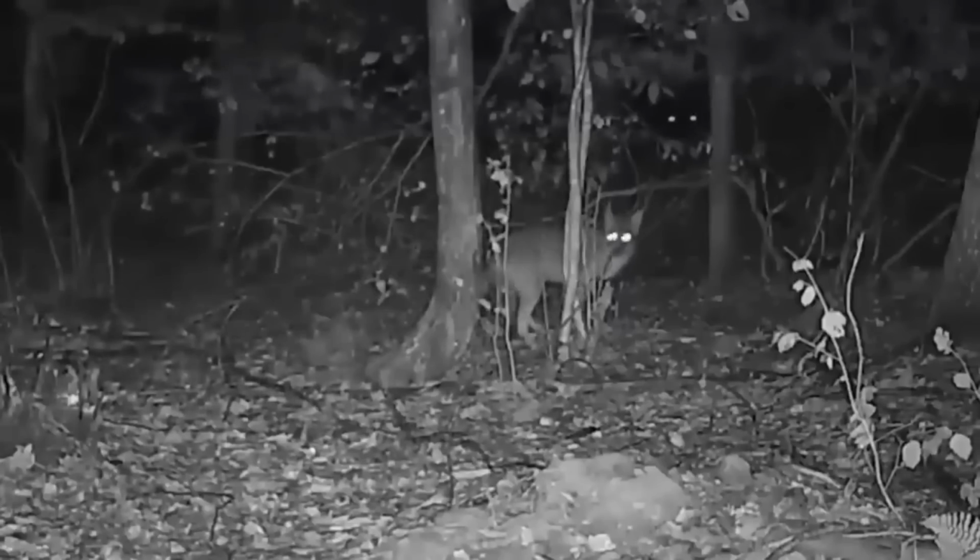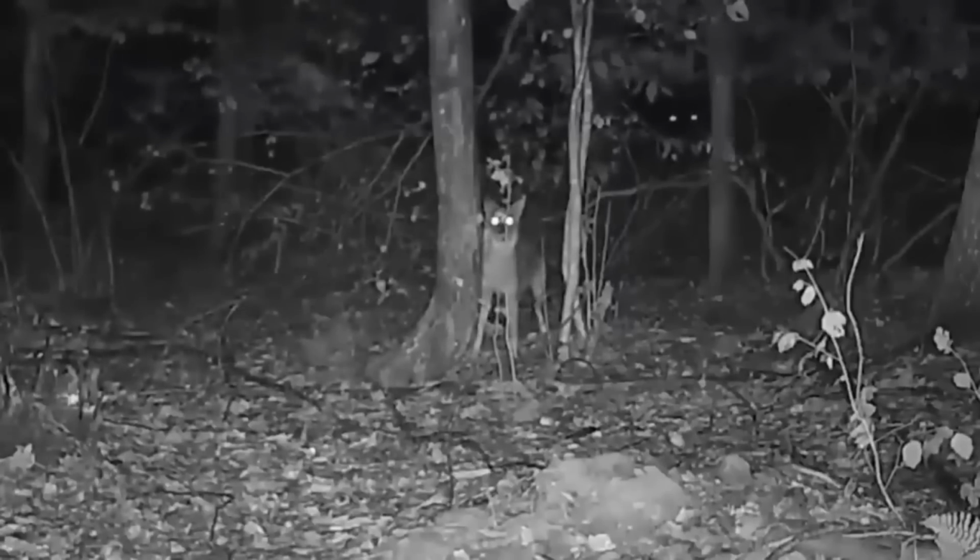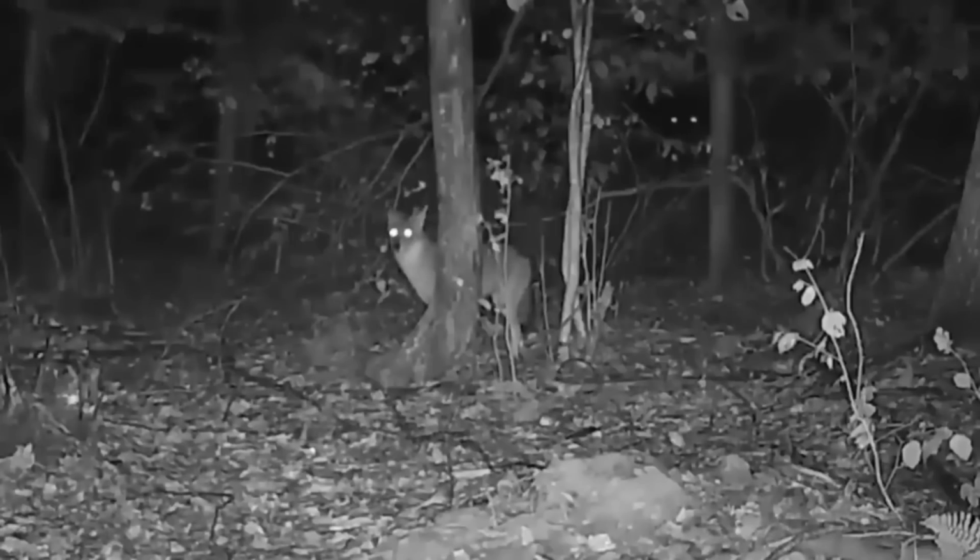A trail camera caught a weird sight in this forest at night. We can see a fox walking from the left, and our attention is quickly shifted to the two wide open eyes that are lurking in the darkness. Notice how alive the eyes are, and they can even be seen blinking.